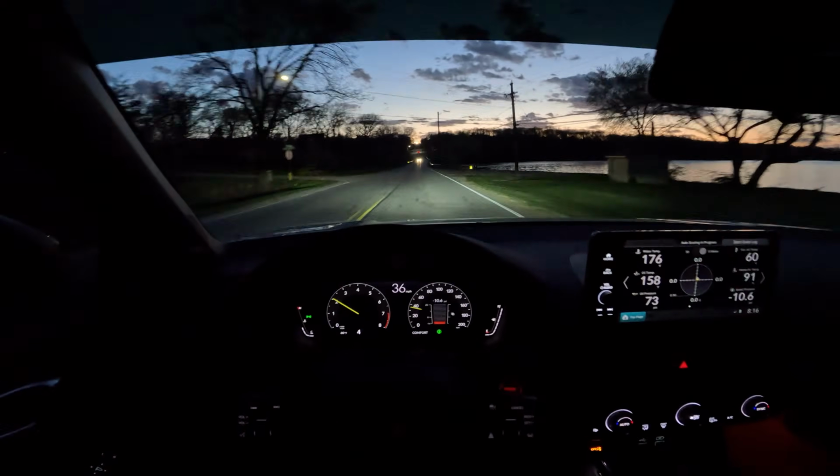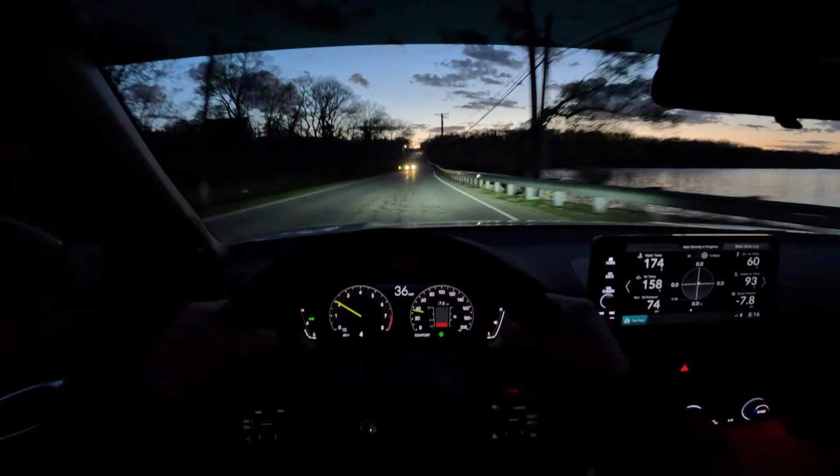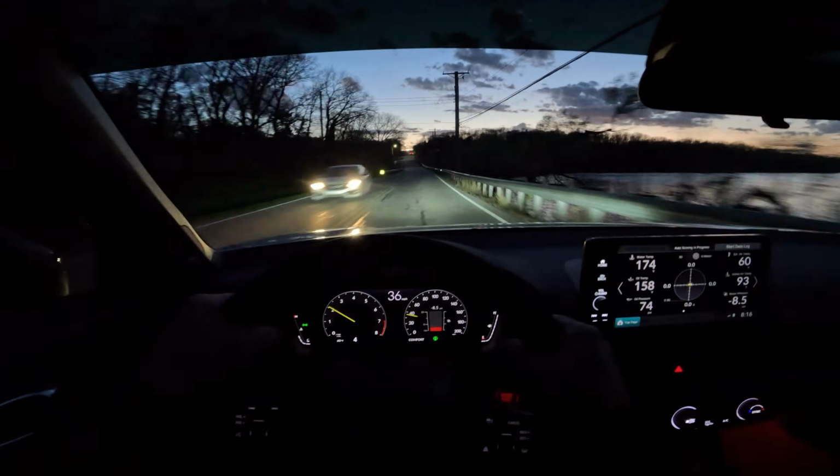I can feel the nice Alcantara steering wheel in my fingertips. Just recently cleaned, so it still feels really good.